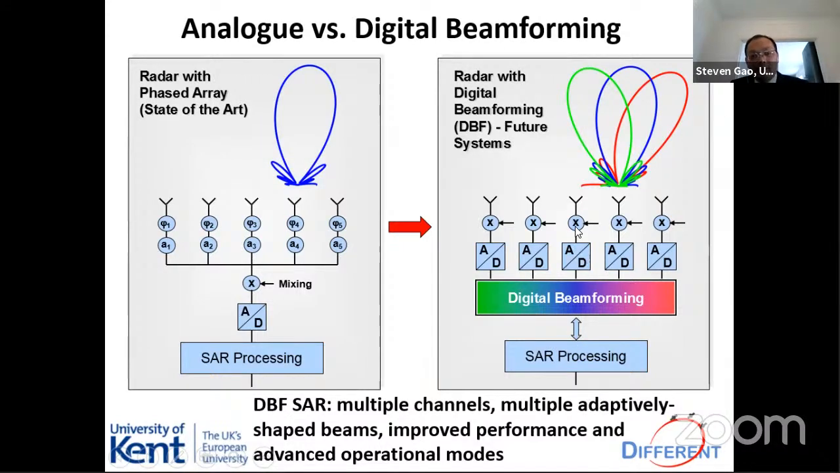The advantage here is you can form many beams simultaneously. This is different from the analog beamforming on the left side, which has only one beam. On the right side, digital beamforming can have multiple beams, and each beam can be adaptively shaped. So you have much more flexibility using DBF compared to the analog method on the left side. That's why we choose DBF. We believe digital beamforming is a trend for future systems.